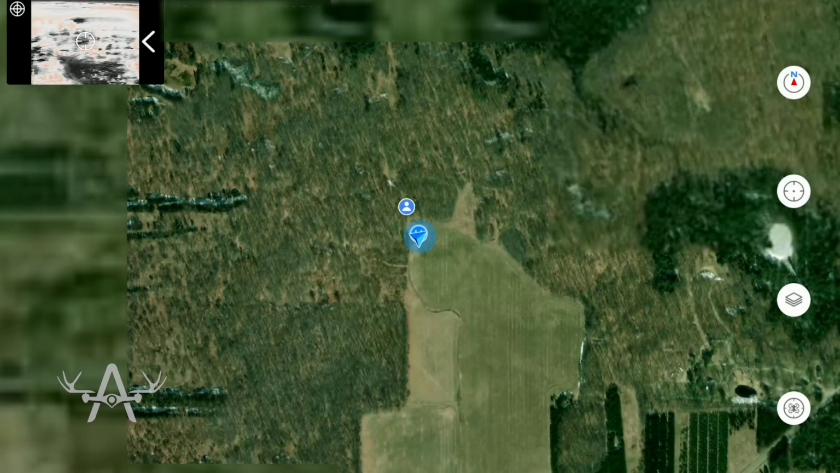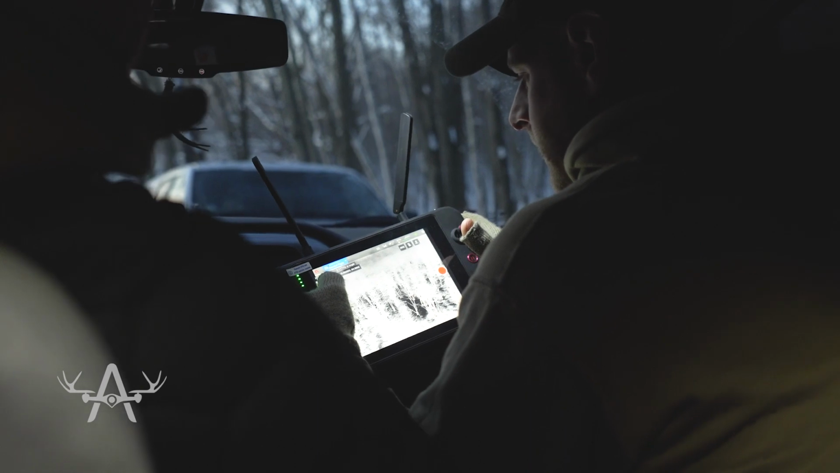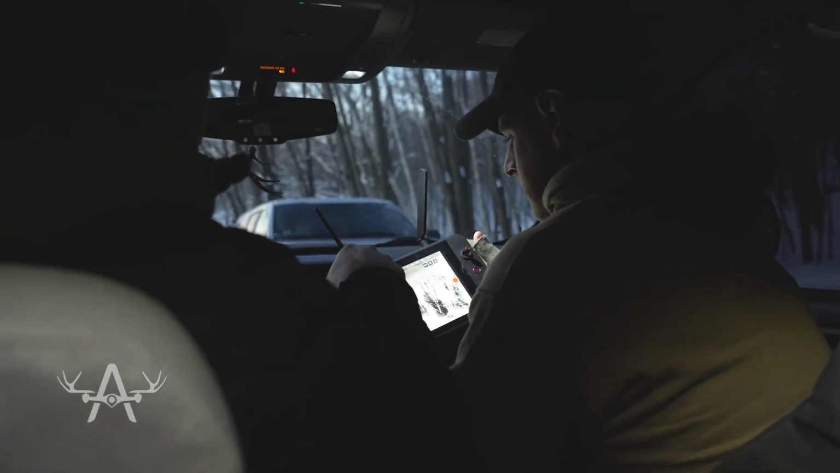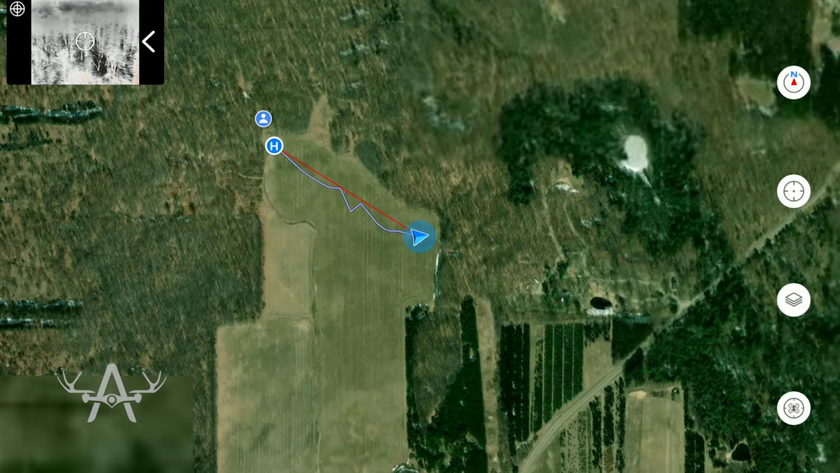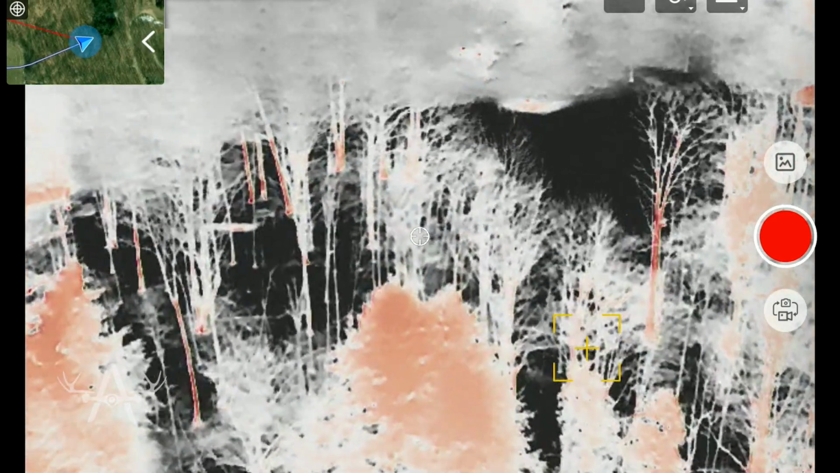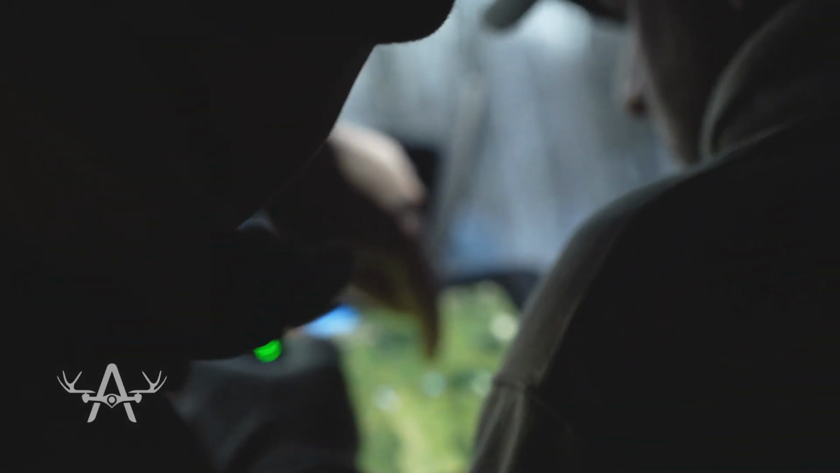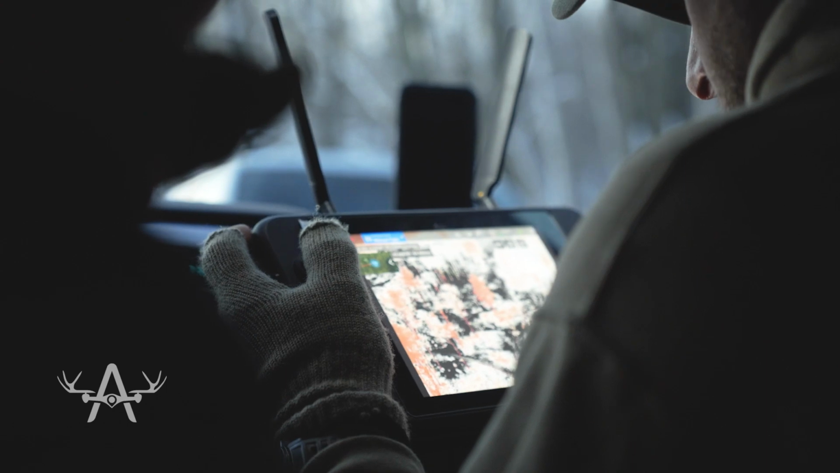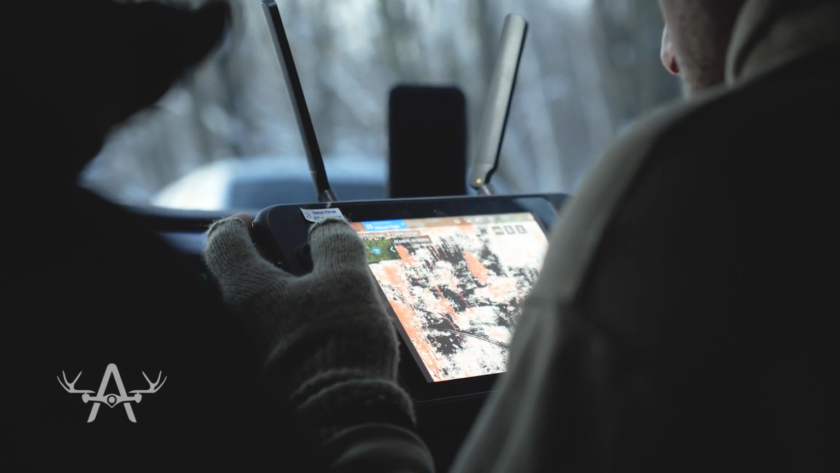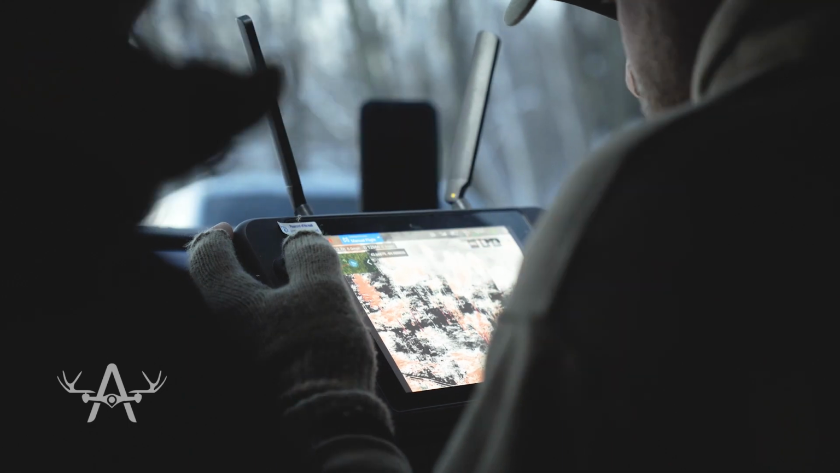Okay, so start at this end of the property. Where's the field? Right in the corner. Right here, yeah. Can you bring that map up real quick? So that's all cedar swamp. I think there's gonna be deer in there. Yeah, so we got a trail that comes down through there. Yep, this one right here. Okay, so you want me to follow this trail? I would go straight north that way.